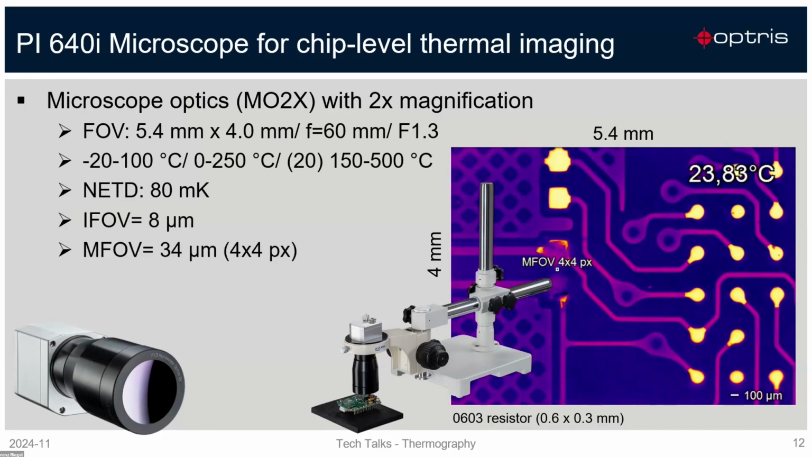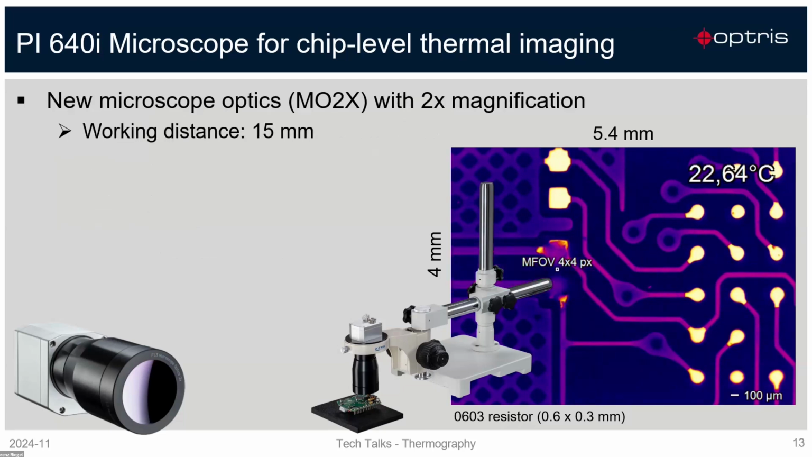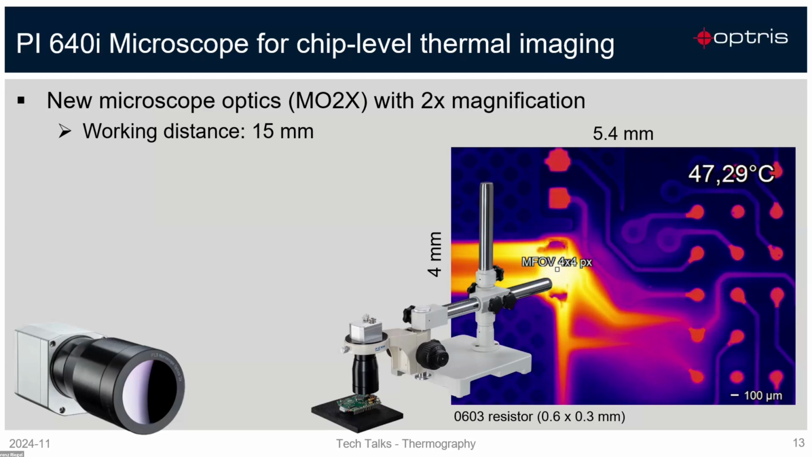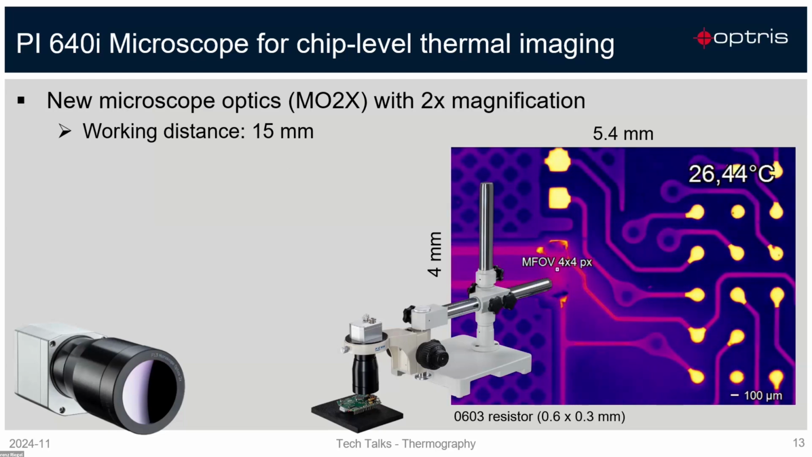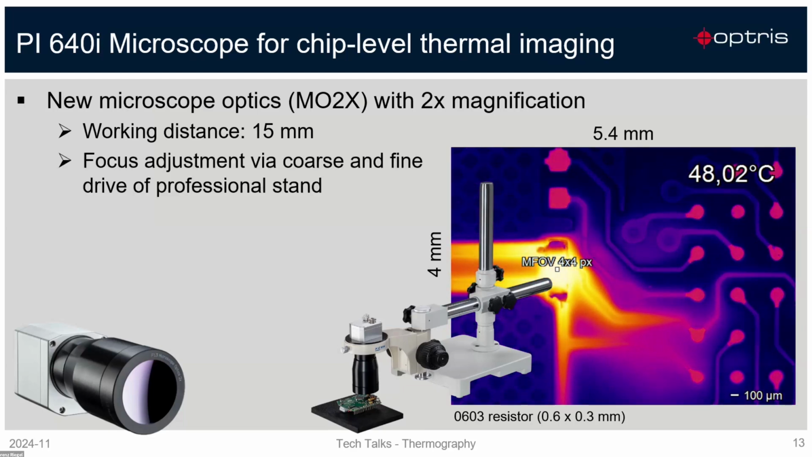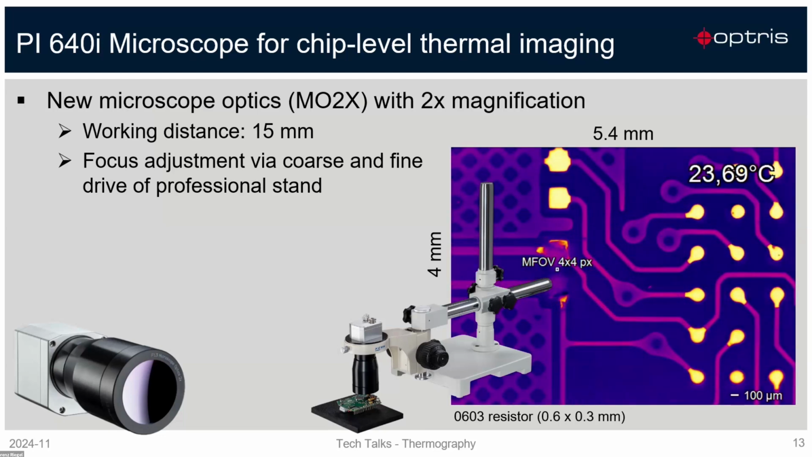I mean, the technical spec we have seen already, and working distance 50 millimeter. Of course, this is a so-called disadvantage, but this is caused by this 2x magnification we have on this optics. So you have to go very close, but then you have this narrow field of view of just 5 × 4 millimeter, and you need this special holder or special stand for a very precise adjustment of the distance, and with the distance you are adjusting also the focus.